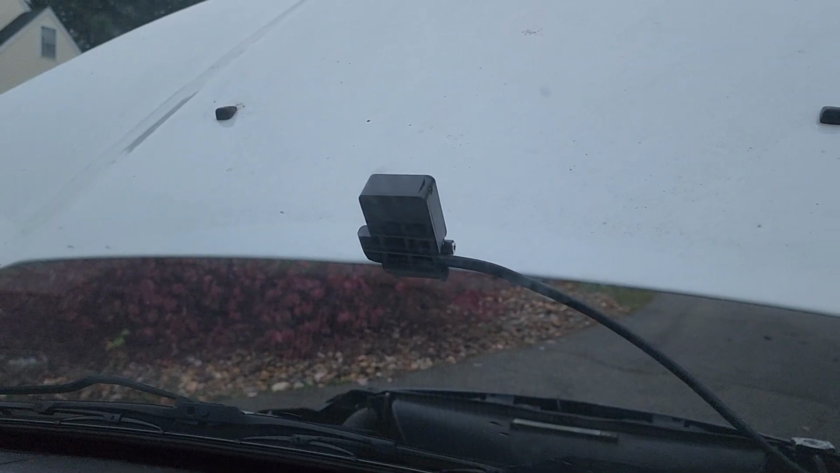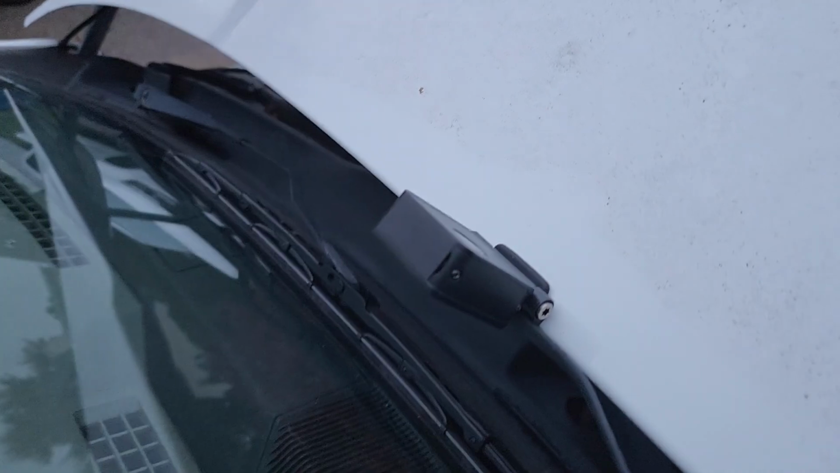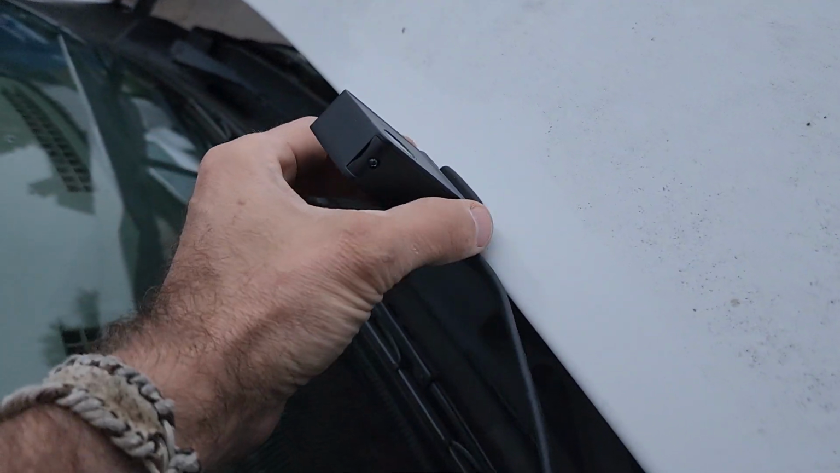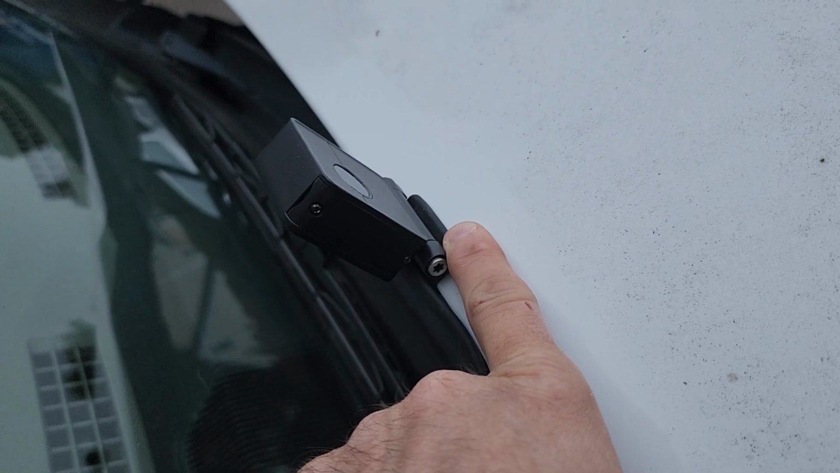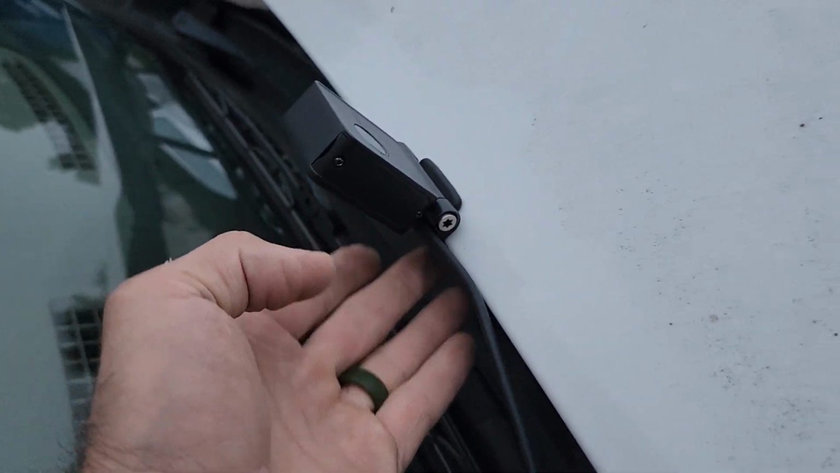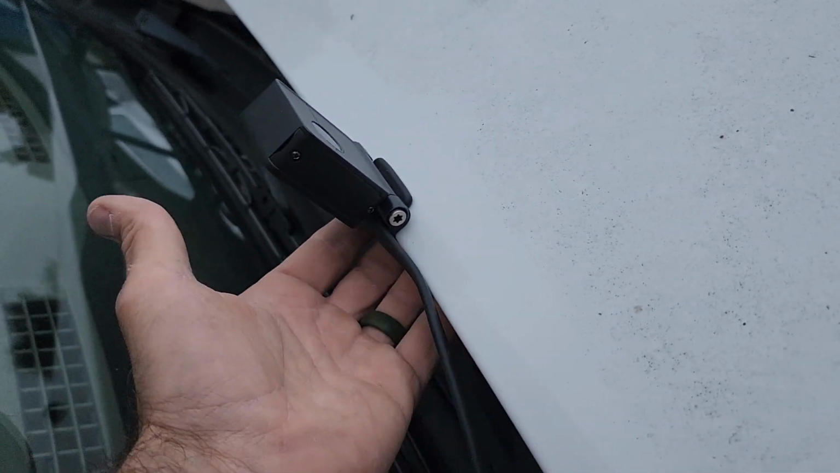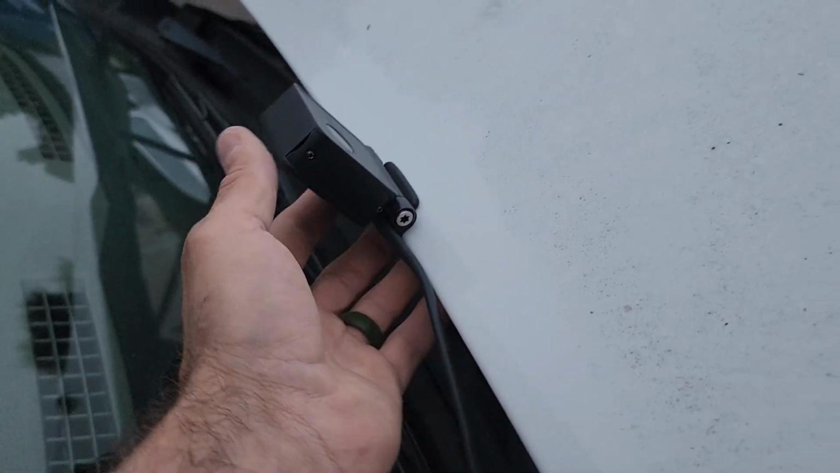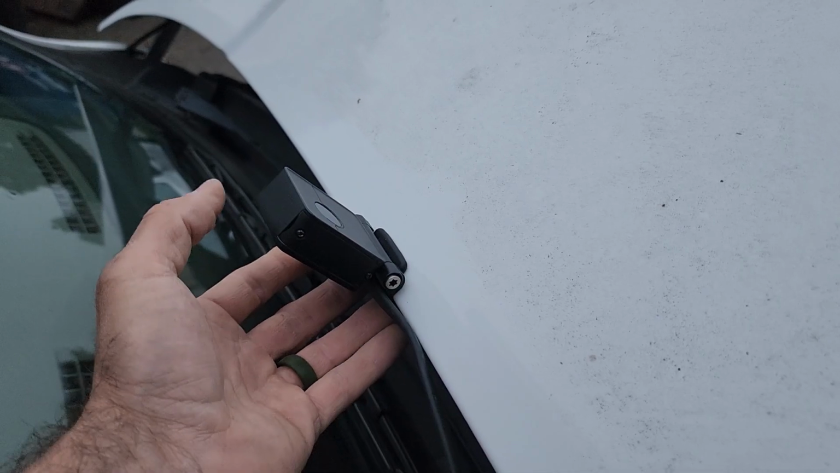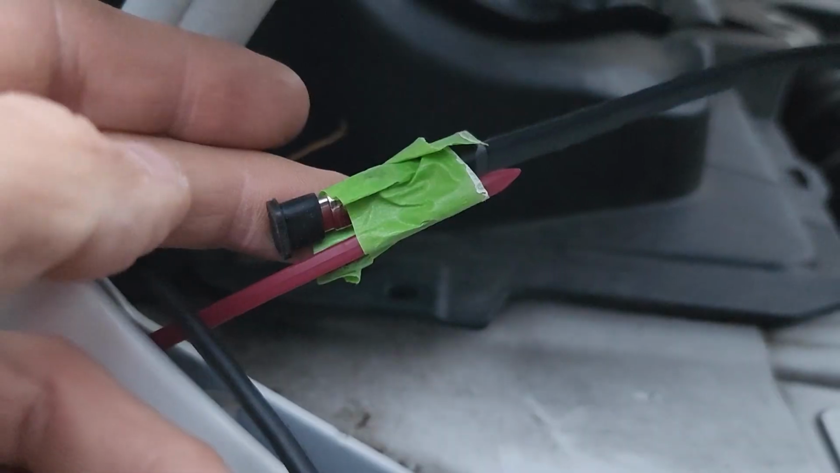So now you can see, got the camera on the outside here. Very simple. I basically tightened this down pretty much as I thought I'd need to. Pop that into place, climbed over the front of the sort of engine bay, got underneath, and tightened the screws from below, and that is good and firm, nice and firm. Shouldn't take much.